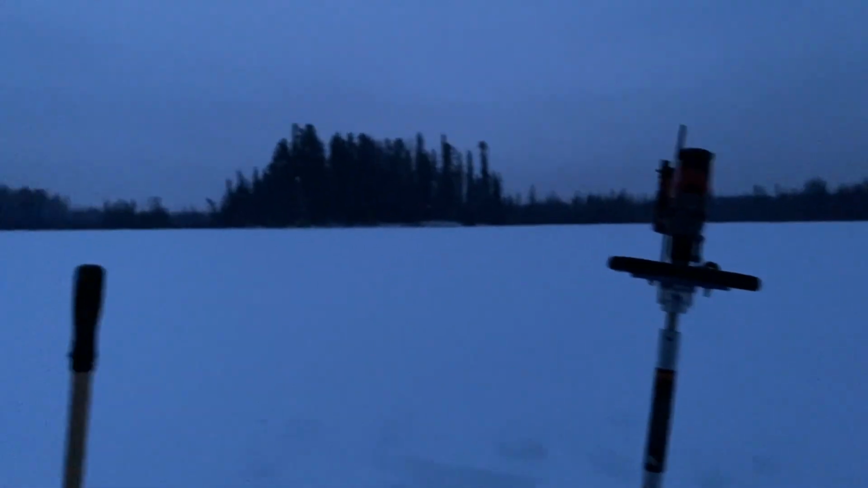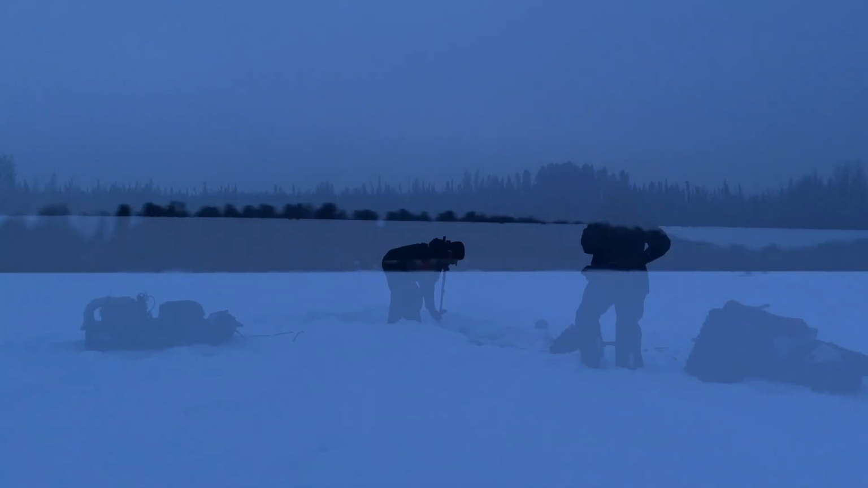It has gotten thicker since the deep freeze we had. Okay, the truck's way out there, and we are so far alone on the ice.